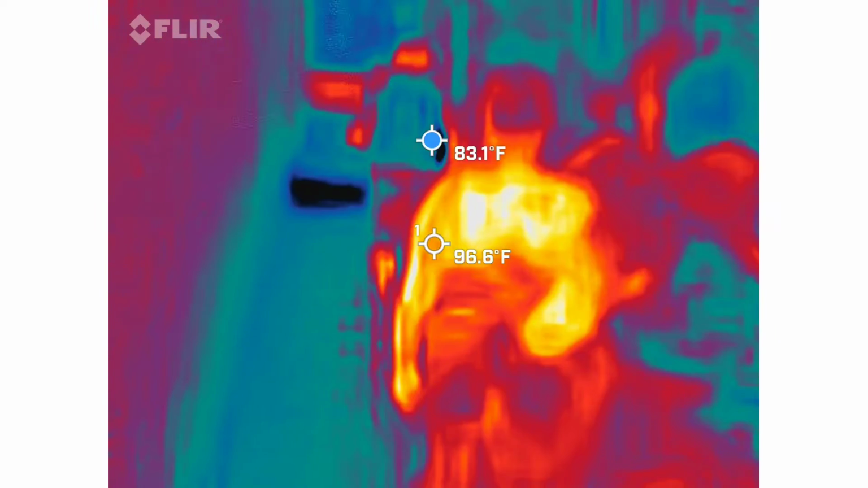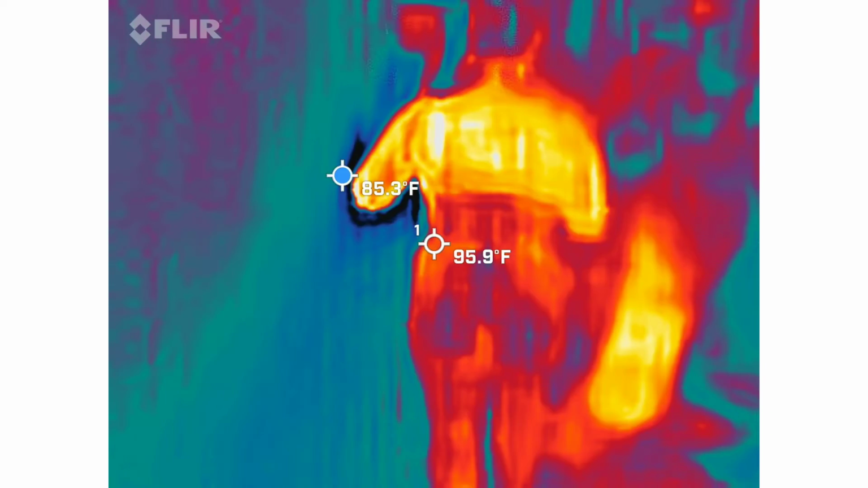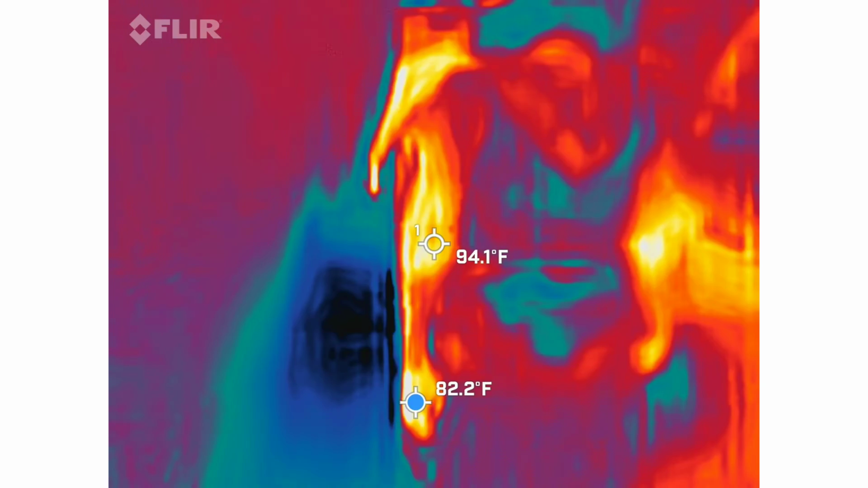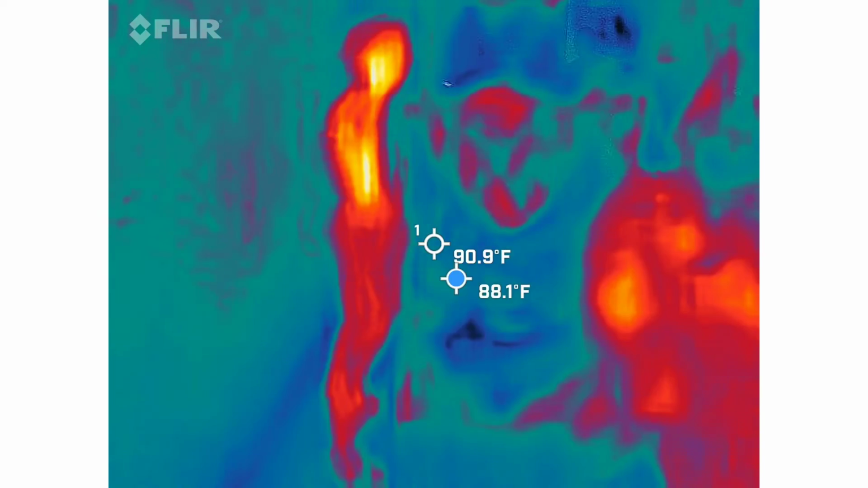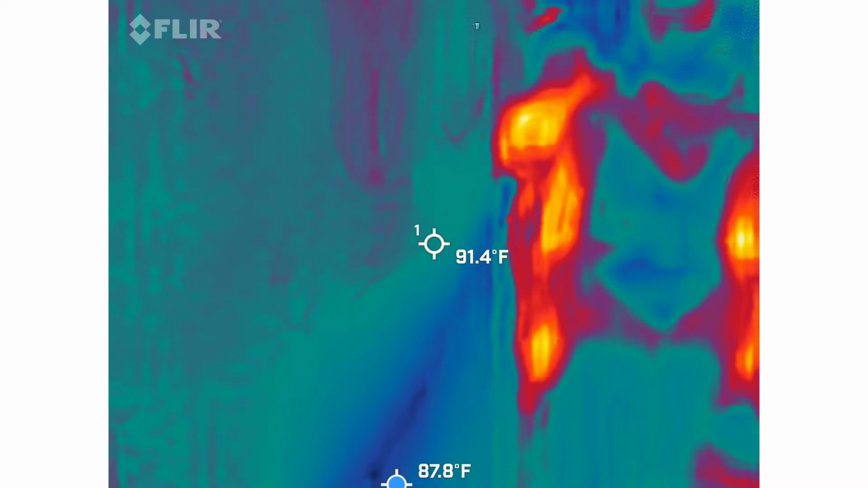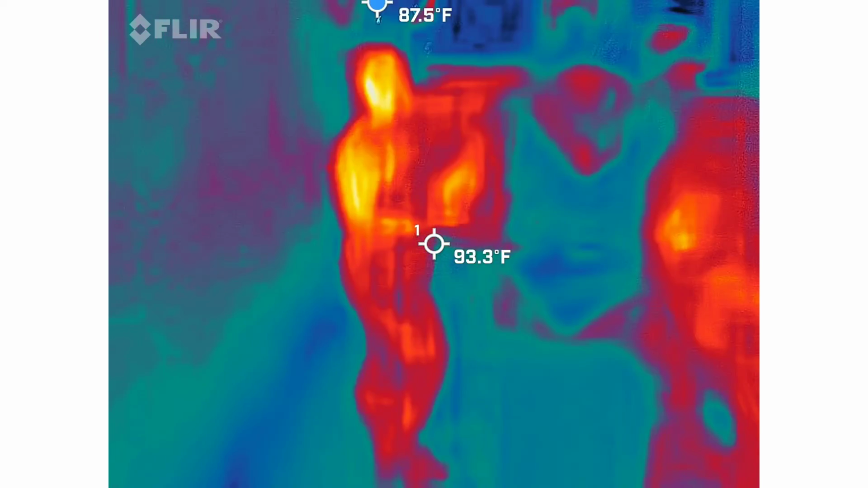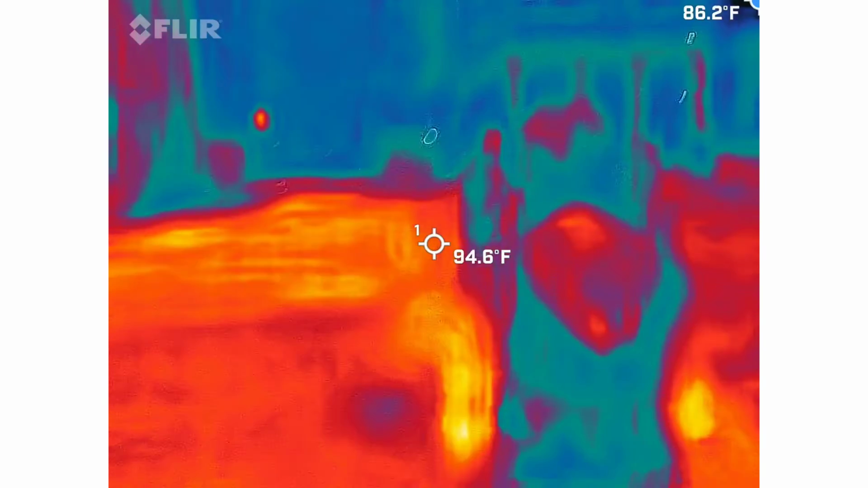You get any glue? No. Oh, it's right there. Yeah. Gabrielle, you're on fire. You're like glowing. It's hot. She's sunburned. I'm very sunburned.